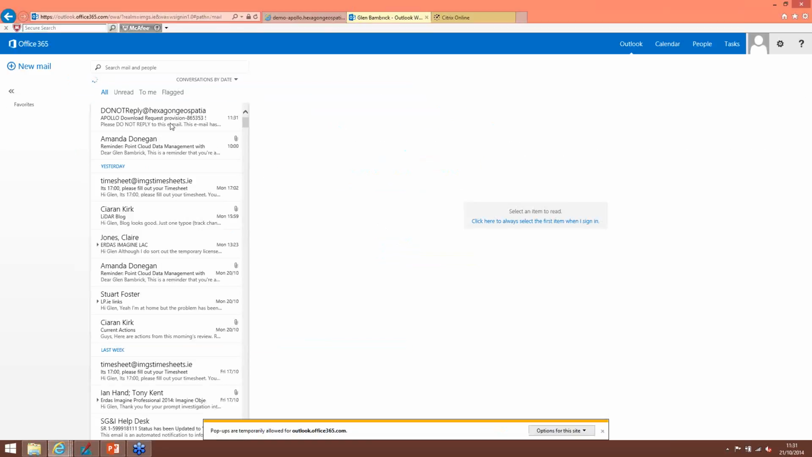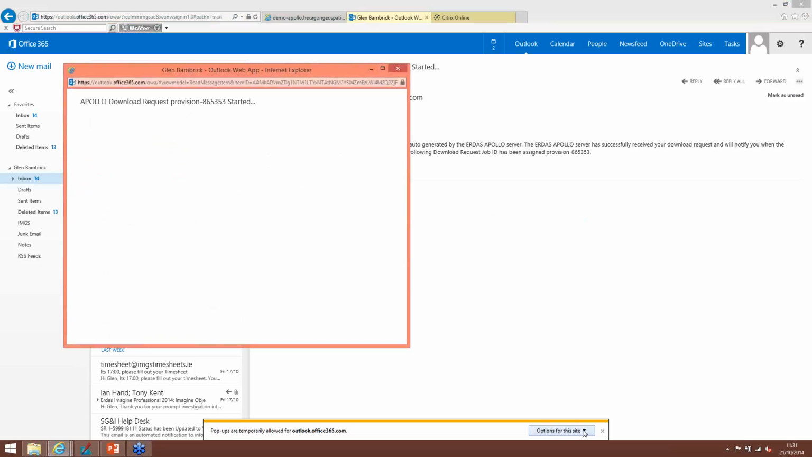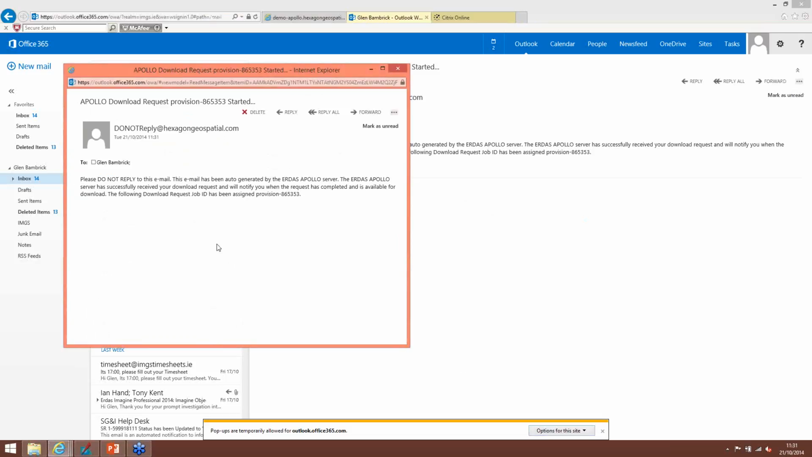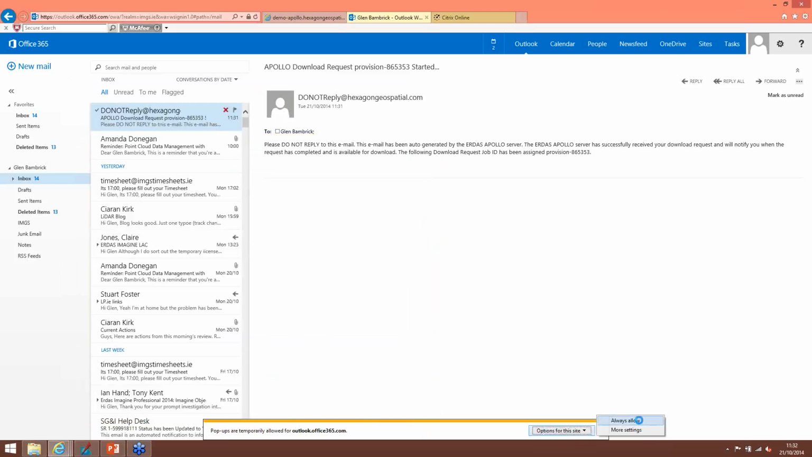Okay, so yeah, it's just getting pop-up blockers here. We can see the first email it sends in says, we've got your request, we'll come back to you soon with the data. So we'll then just wait for the next email to come in, and that email should have the file that we need. So we'll give that a second.